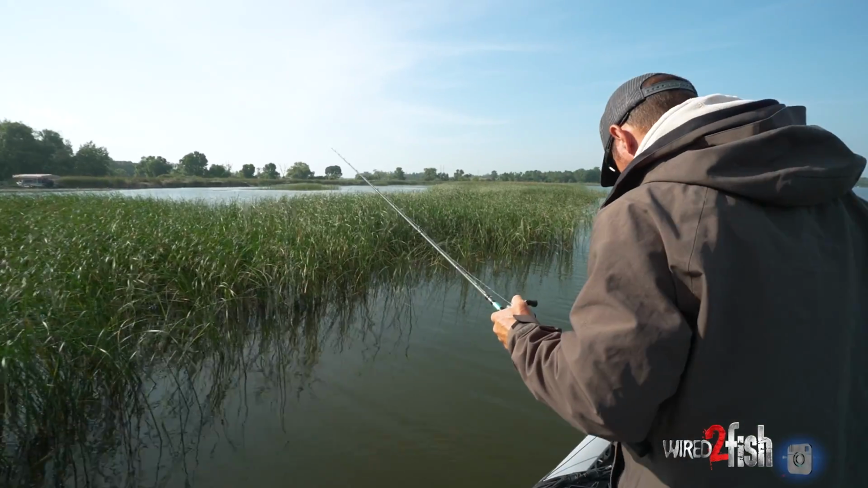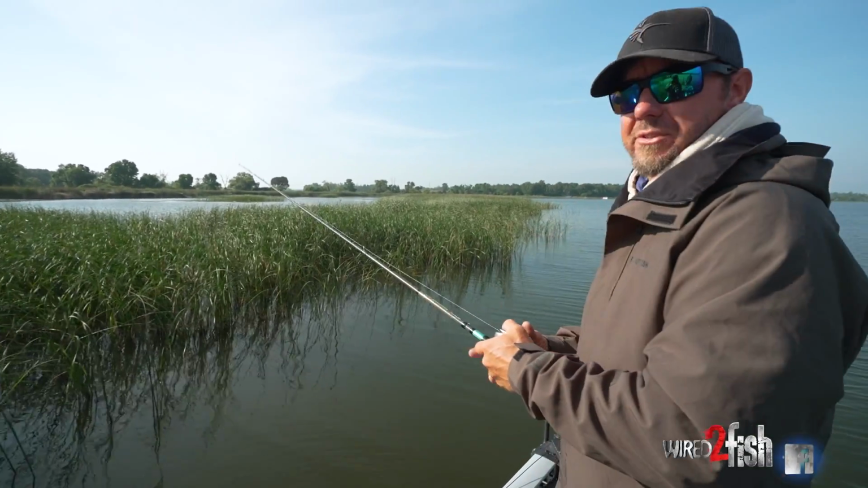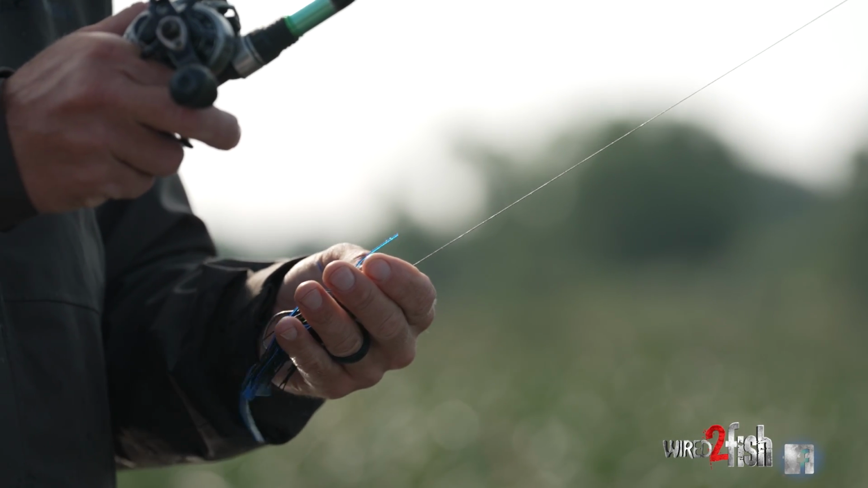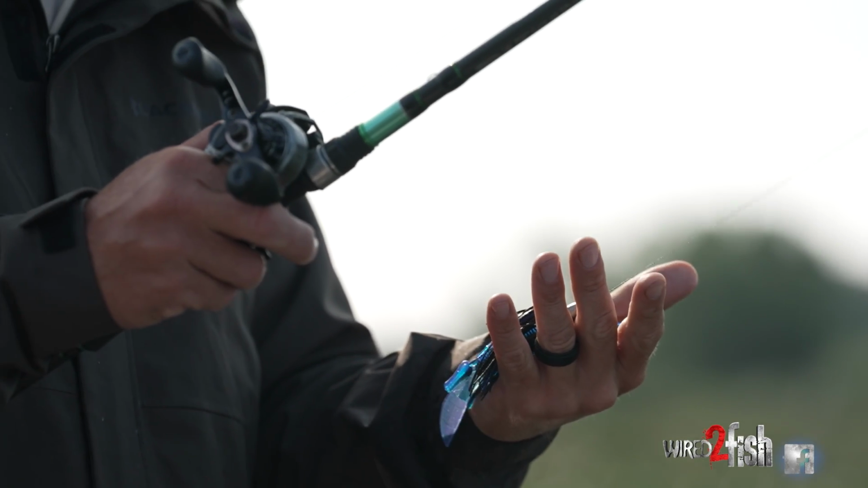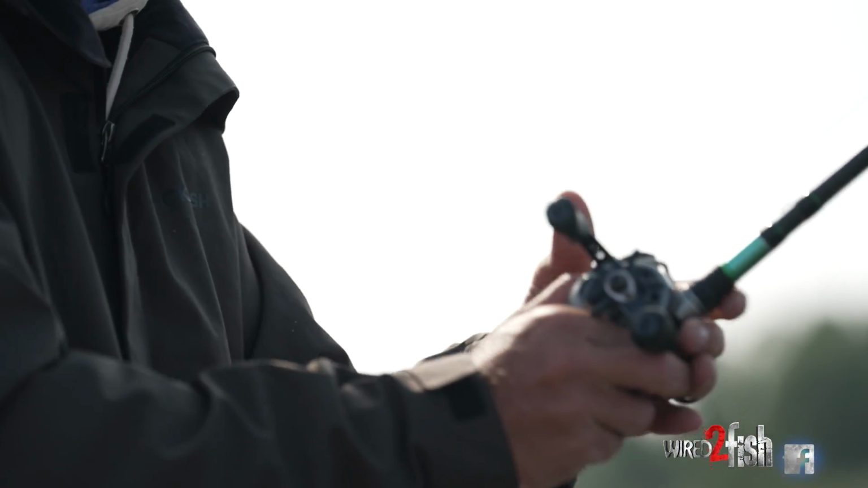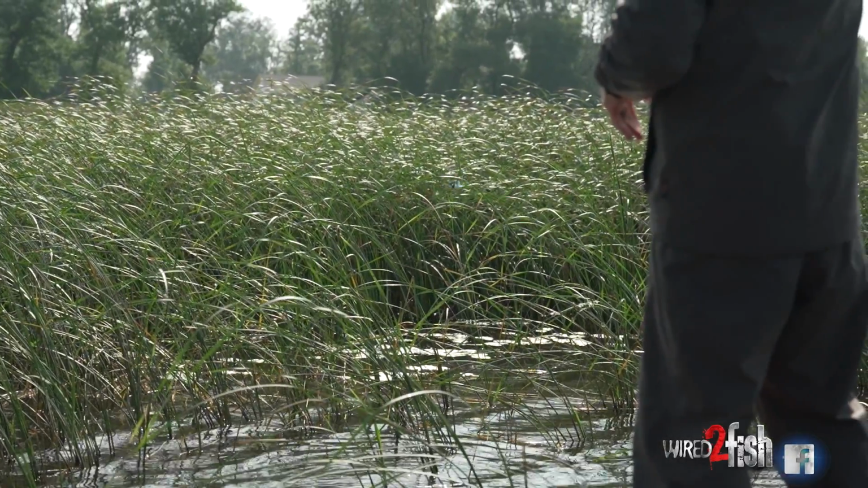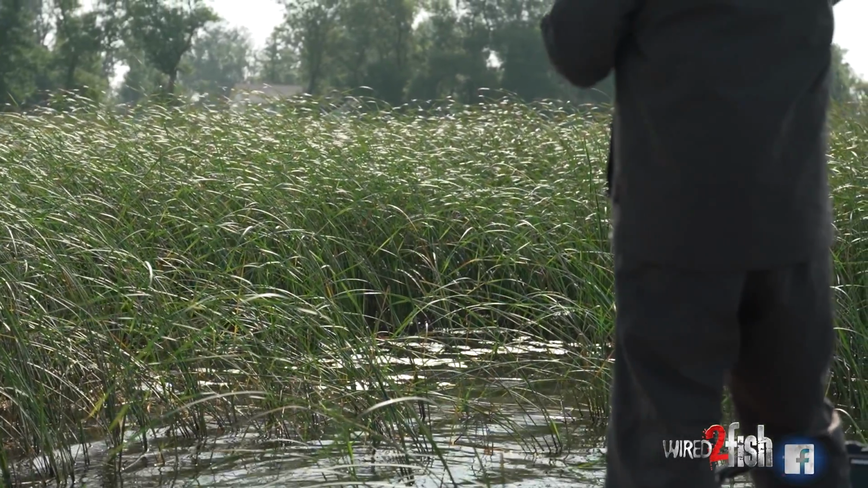I absolutely love, I mean, what's not to love about fishing this way? I mean, 7-11 rod, 65 pound braid, 5/0 hook, 1 ounce tungsten. And if you don't like this, I don't know if you're a bass fisherman. I mean, this is so much fun.